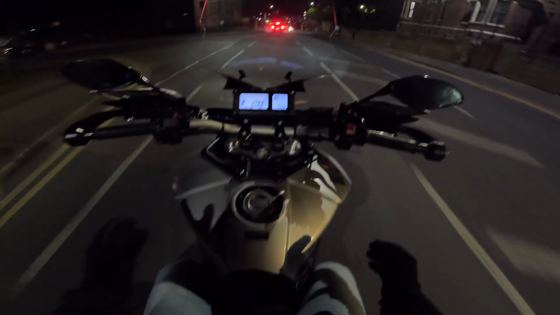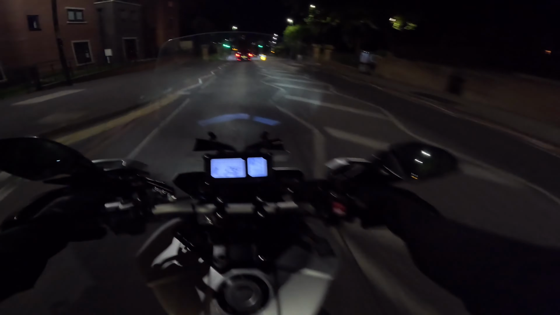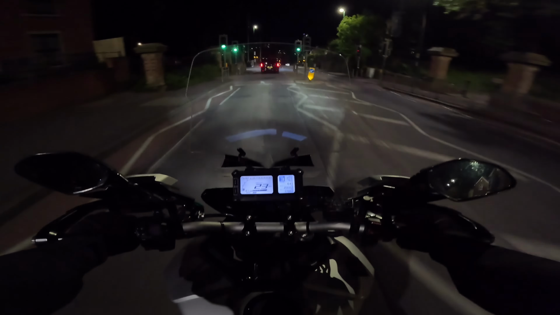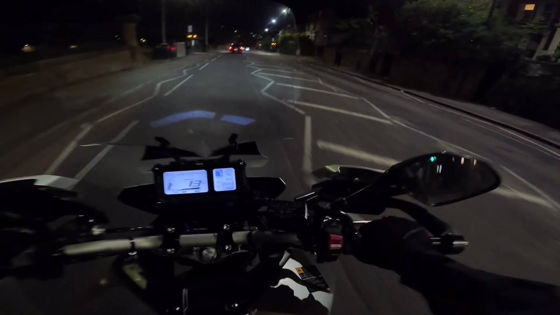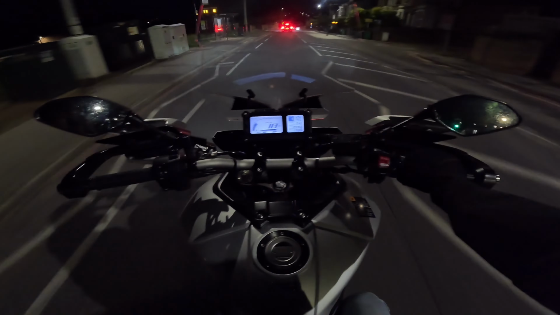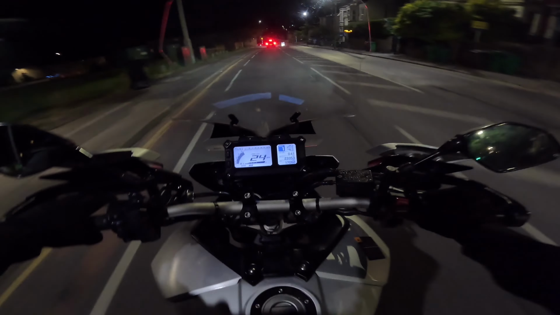I've got no map on it, nothing, apart from just a full Delkovic exhaust on it. So it's crazy because, you know, it just sounds good.